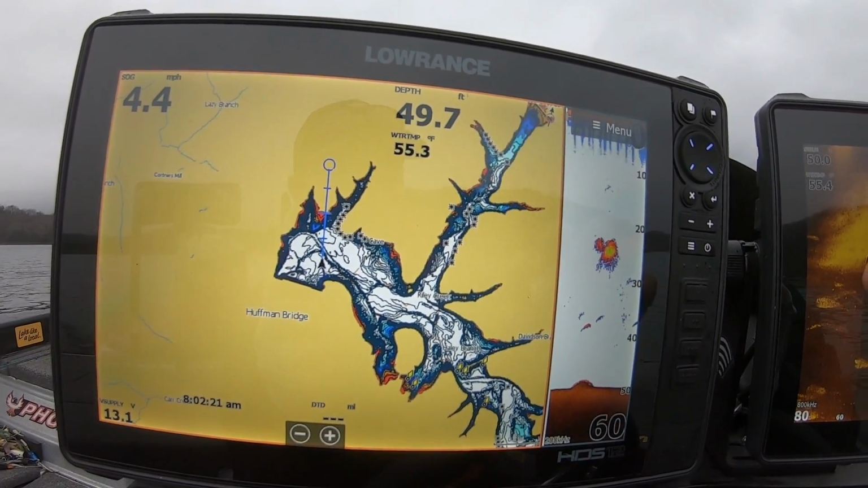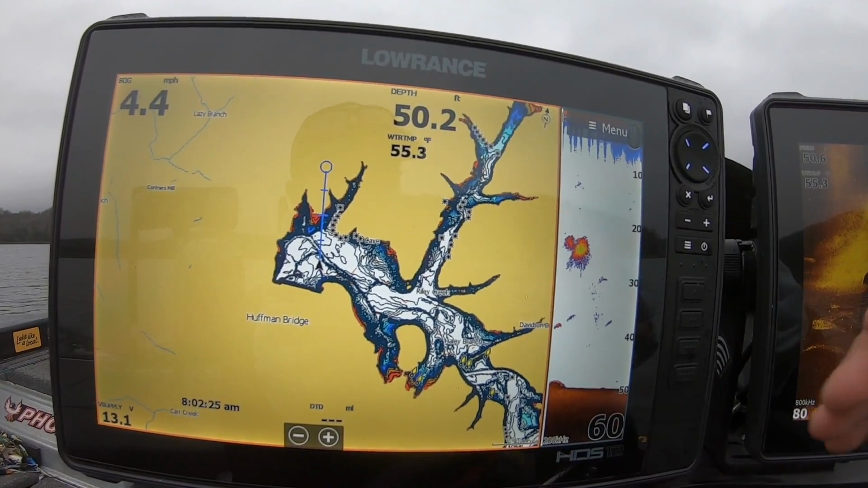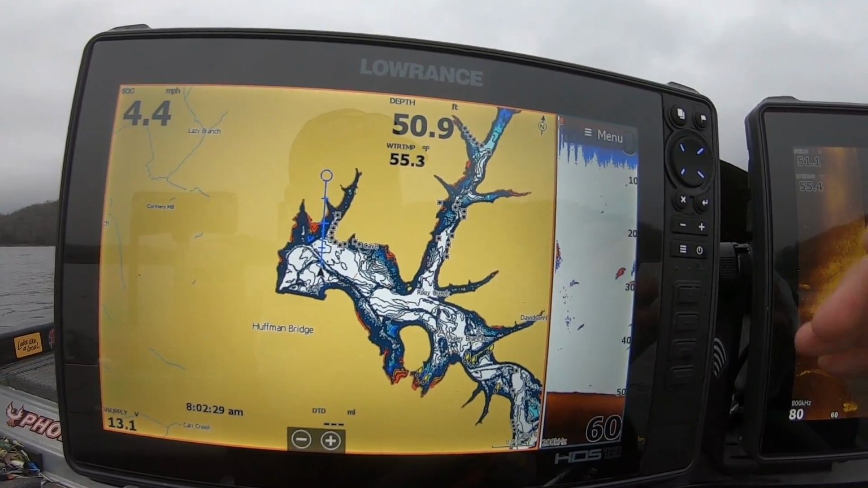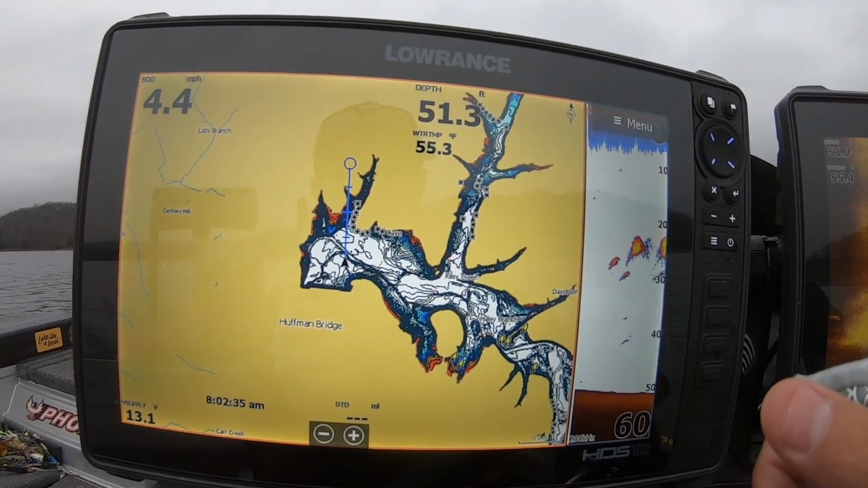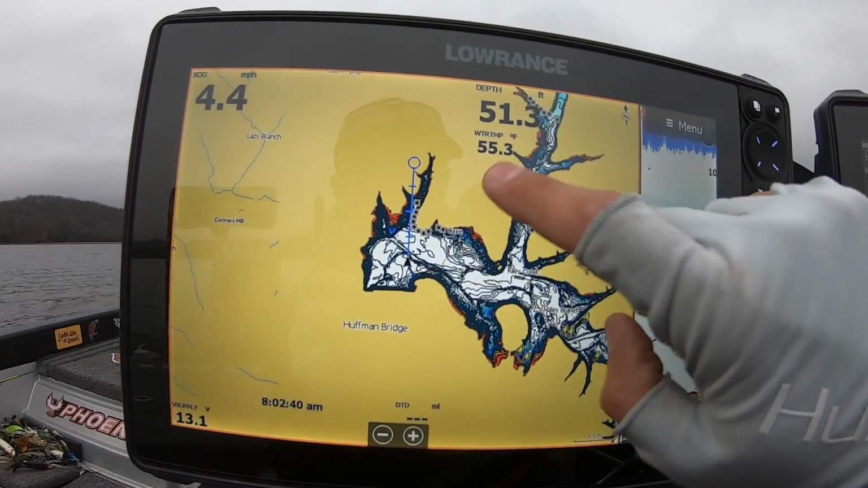Obviously crappie are going to relate to that, but this time of the year crappie will relate to whatever they have available in the lake. Another good place to look is bridges. We're going to scan a few bridge columns today and see if we can find some fish on some bridge columns as well. But as you can see right here, I'm going to start looking.